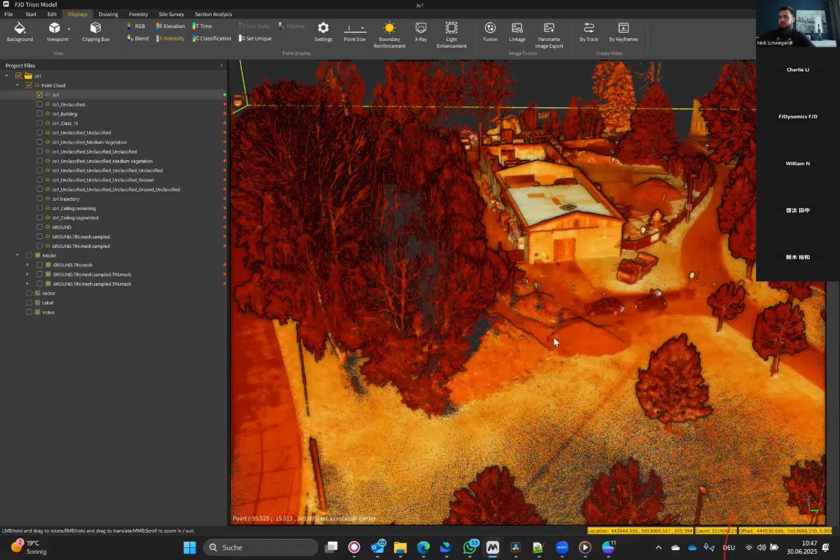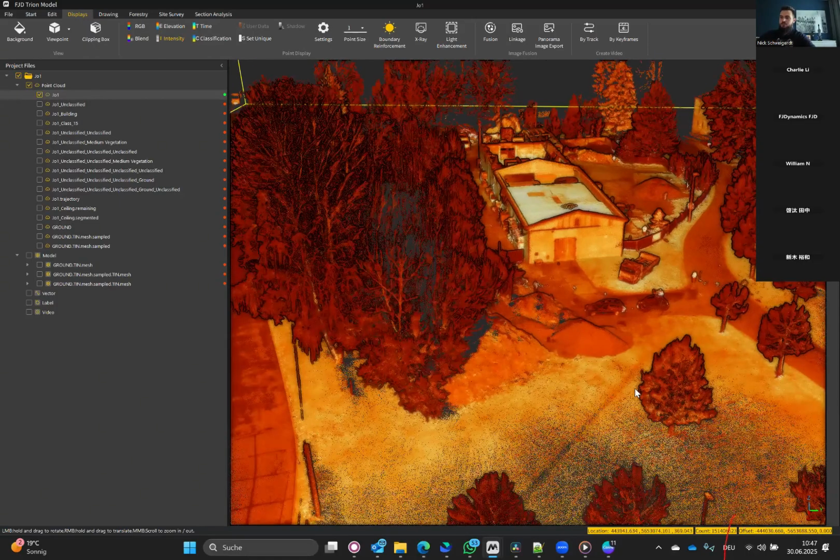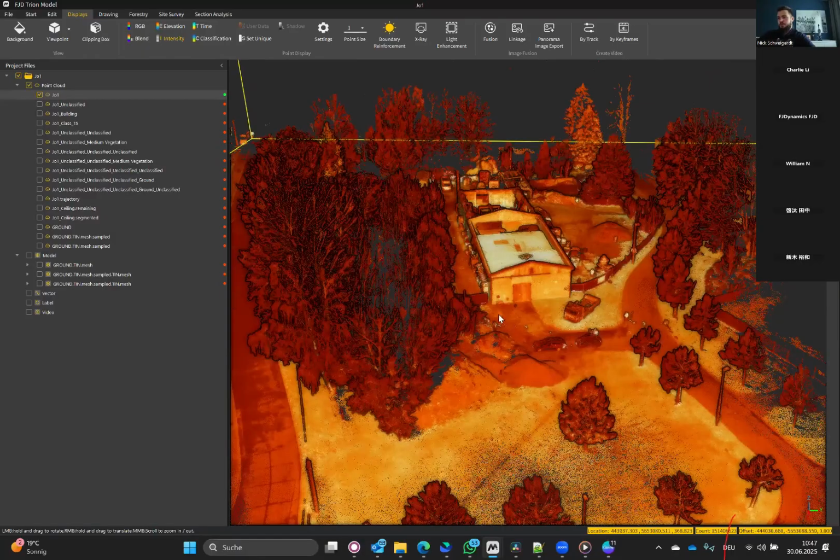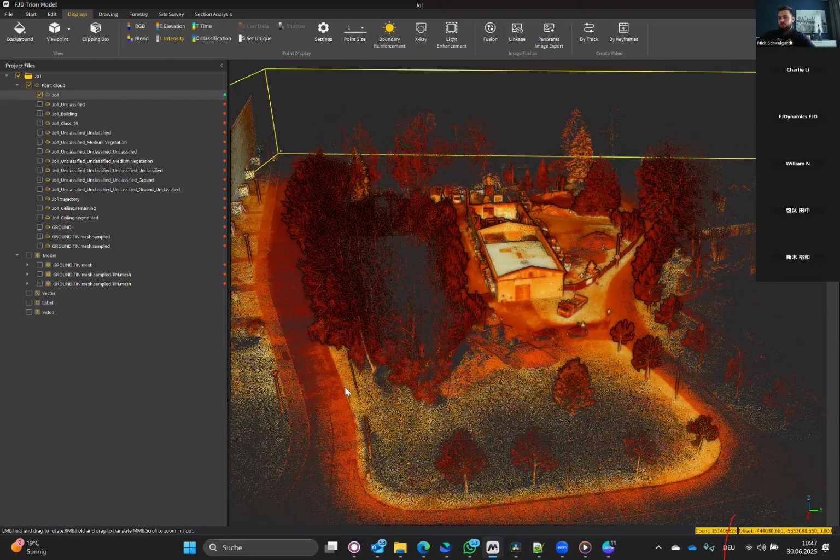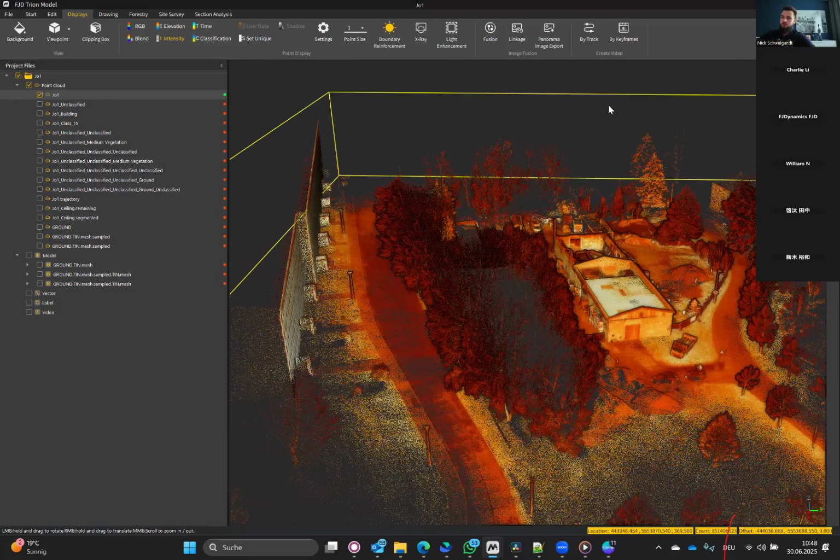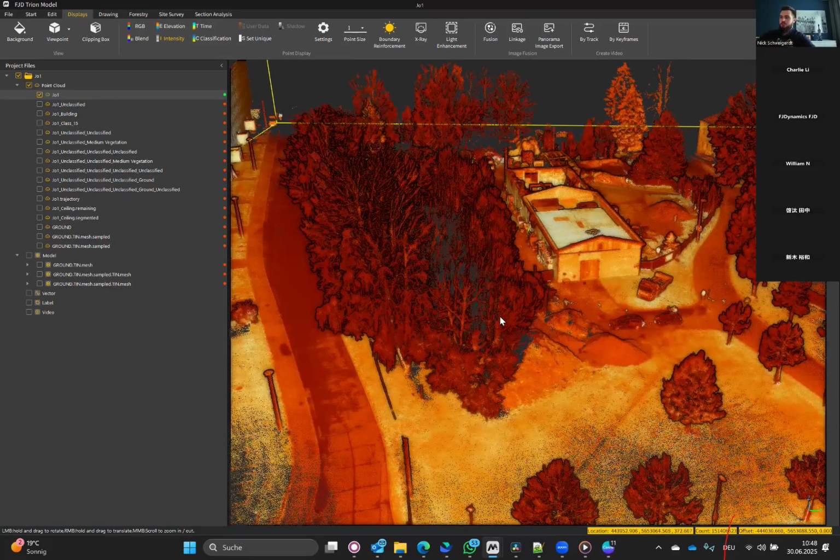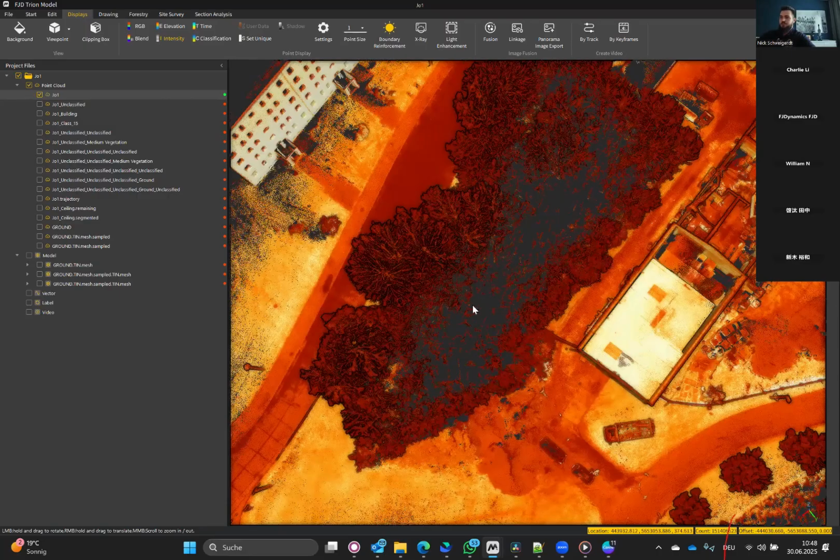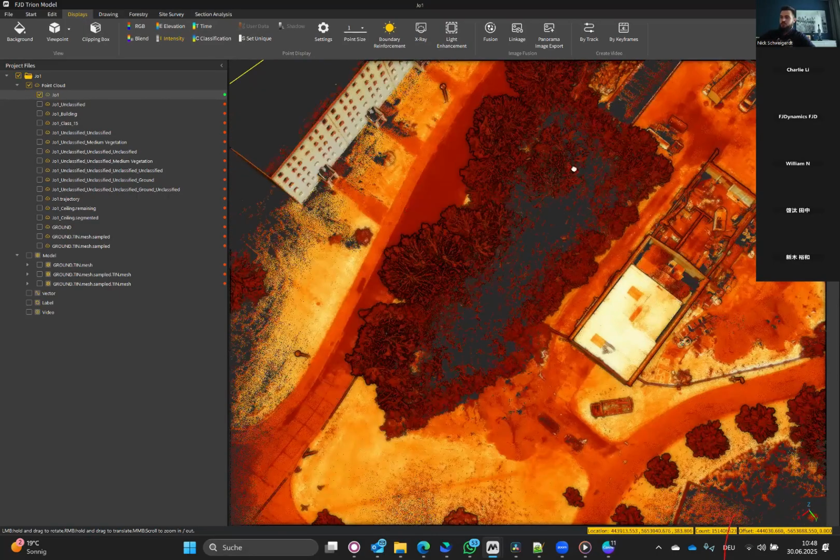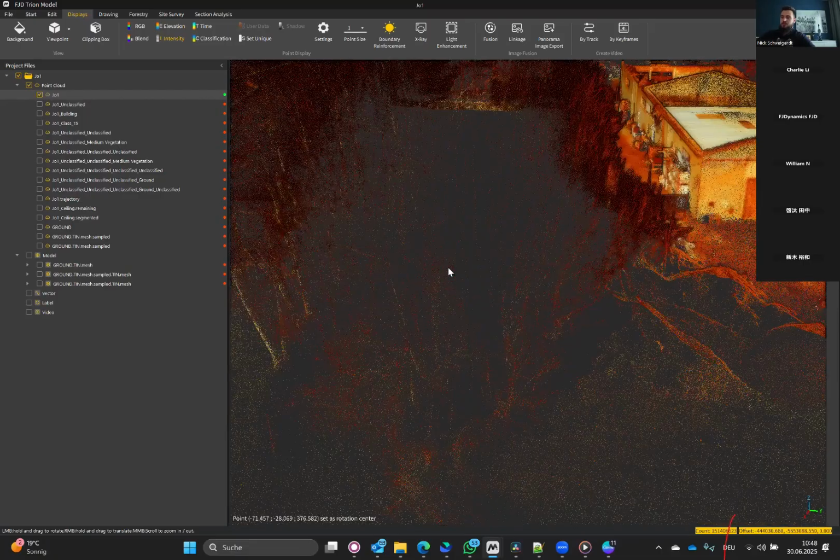I started by scanning the whole environment. Pay attention to this area. I did not want to go through these bushes, that's why I left them like this. So we have a big hole in here, and we have no information about the terrain inside here.